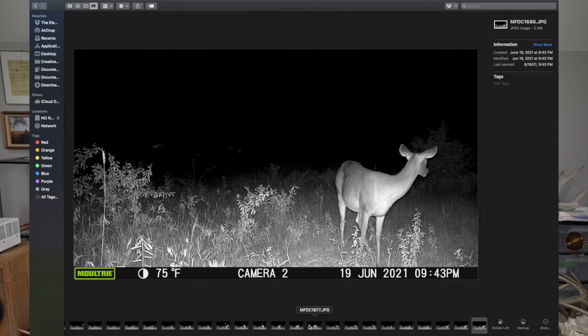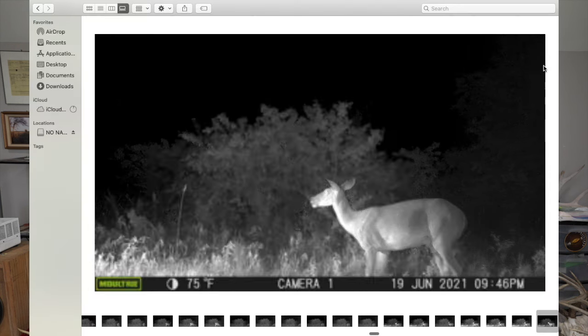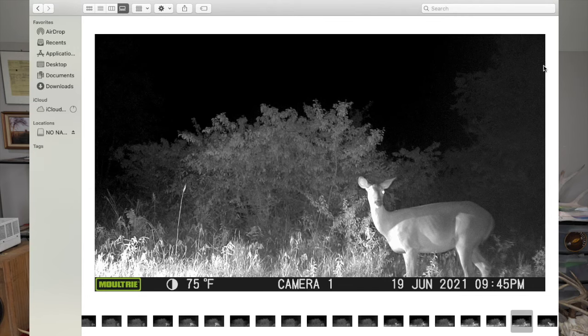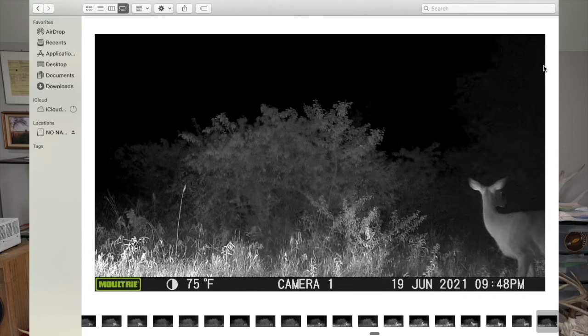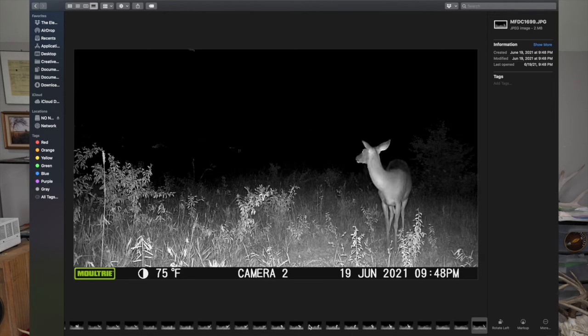I think that this deer is looking at my camera. She's a little off, but she could be looking down the trail behind me too. It's true, there is a good trail right there. I don't know. There are pictures of what she's doing on your camera. She looks pretty calm. Did she stomp there? That's just her moving, I think.